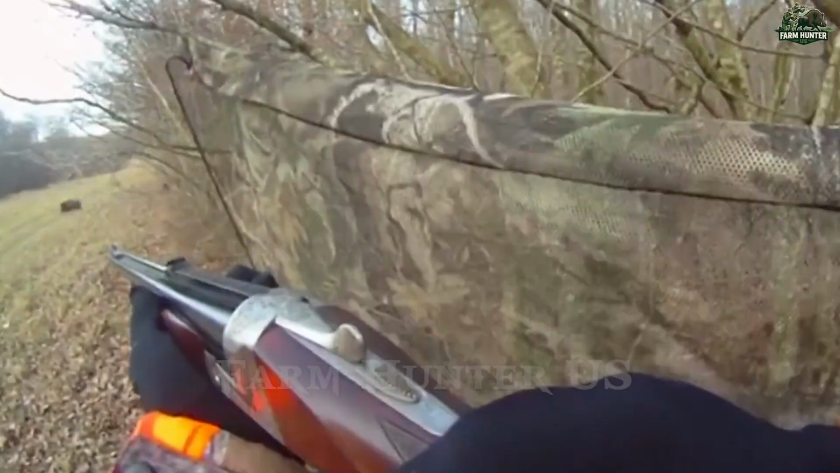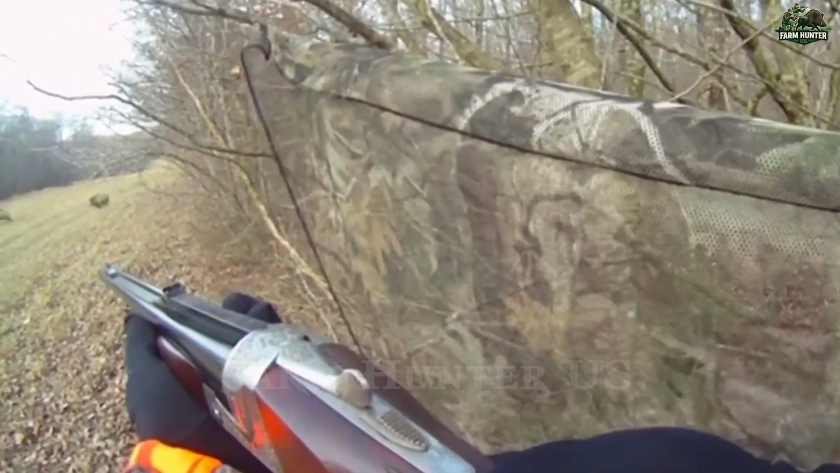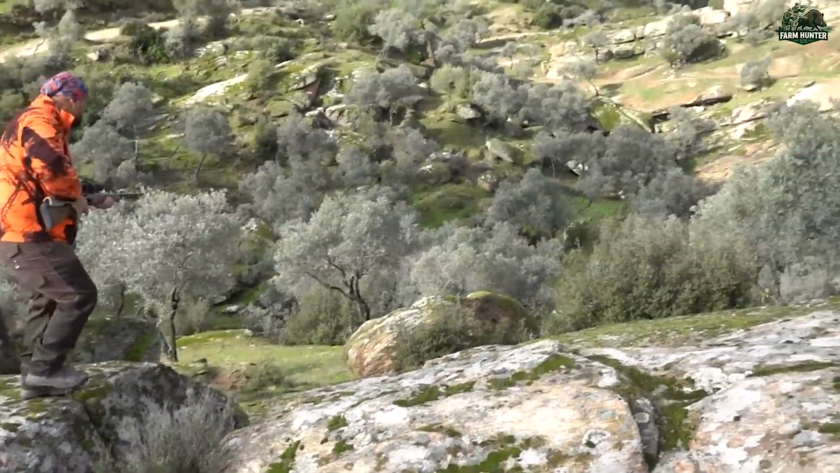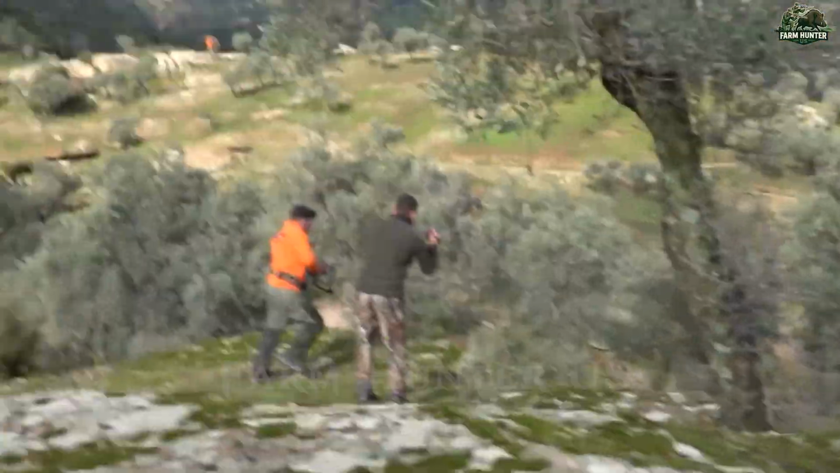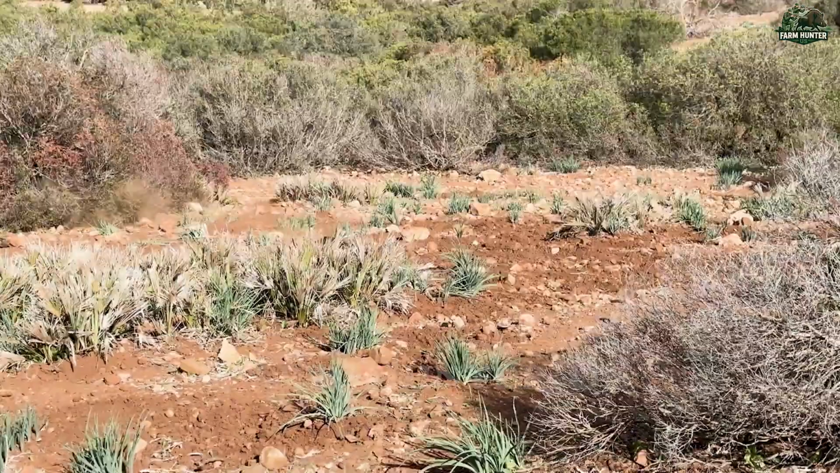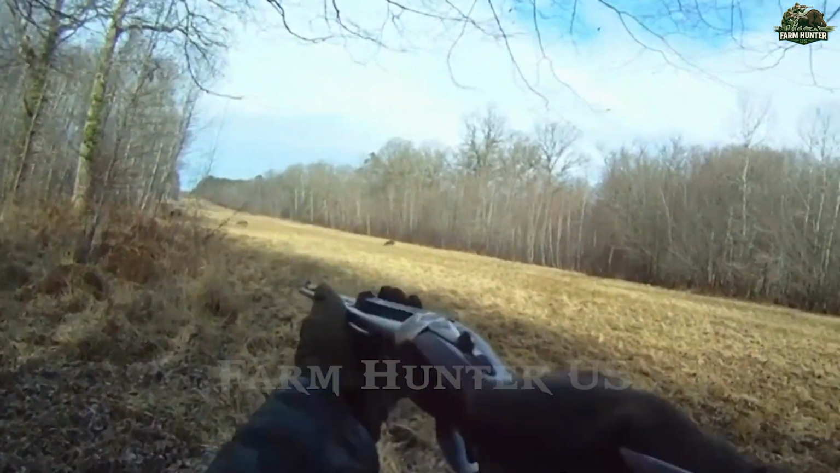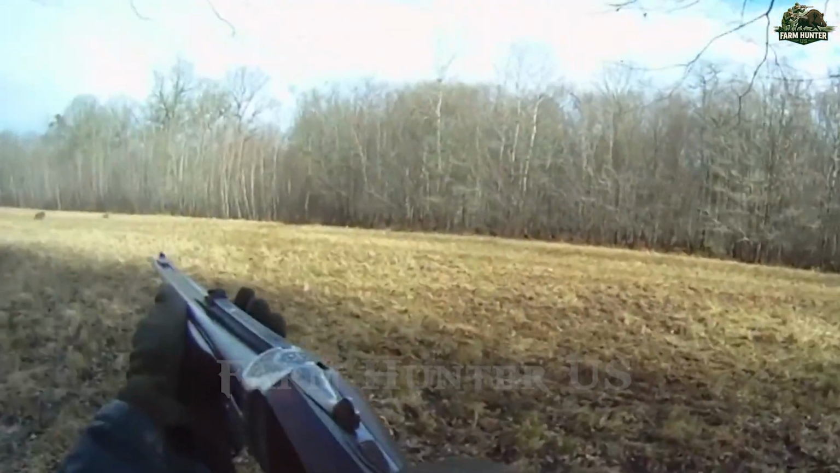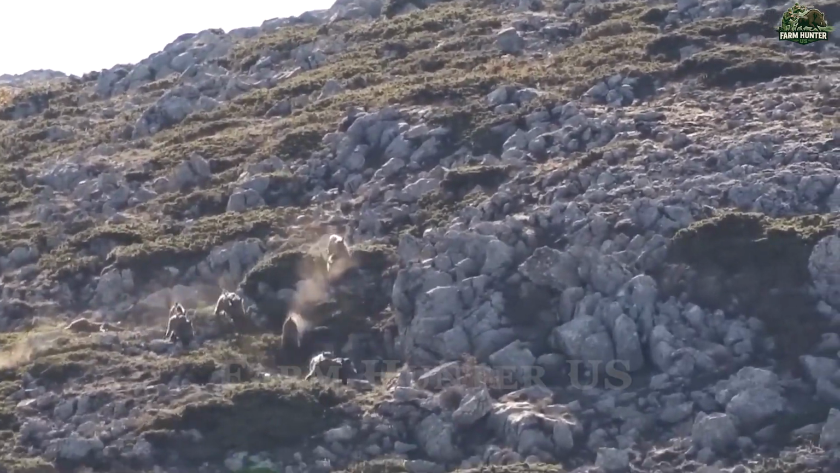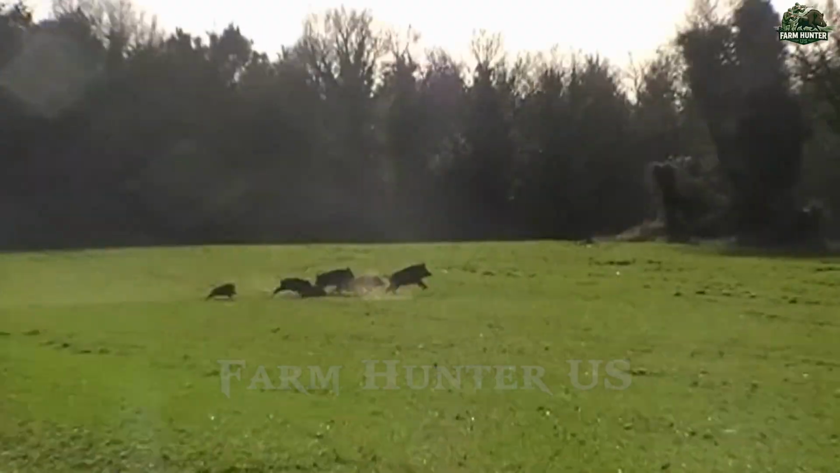Just before dusk, we spotted movement below, a herd unaware of our presence. We aligned our shots carefully, using years of experience to anticipate their reaction. A single crack shattered the stillness. The herd exploded into motion, but it was too late. Our coordinated firestorm cut through the chaos, leaving nearly a dozen down. Only 2 escaped into the shadows.